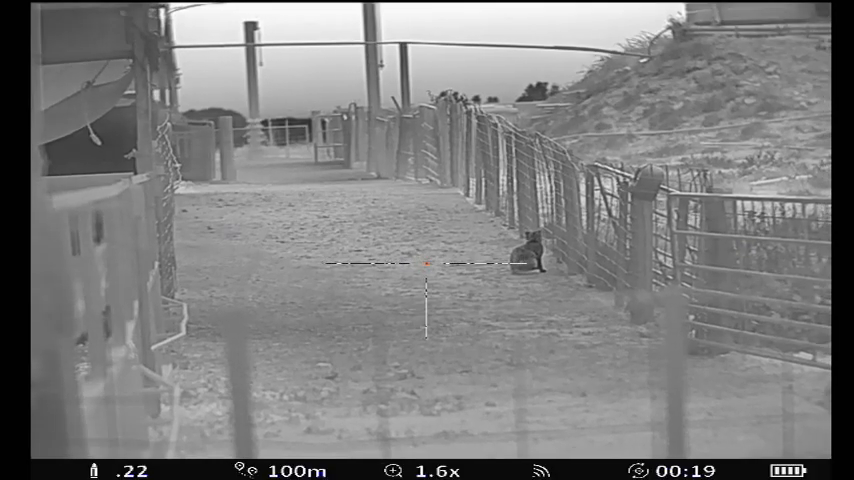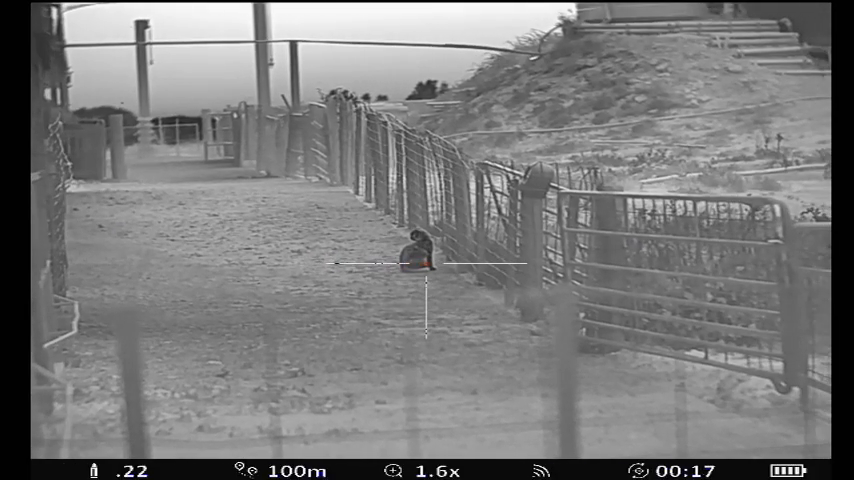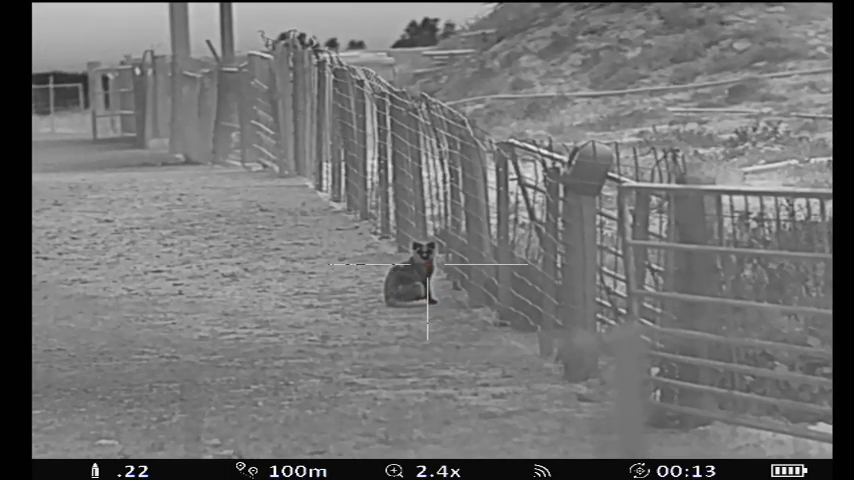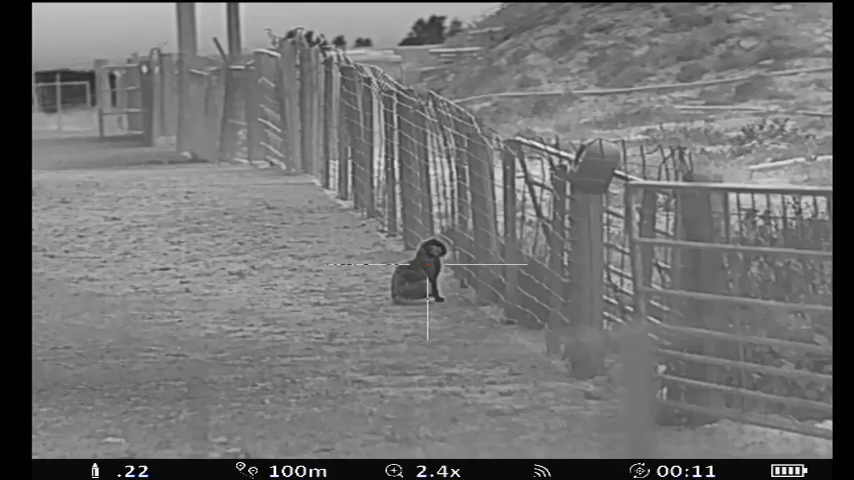The menu wheel, great idea having one button to control everything. However, it can get a little fiddly to go through all your menus to adjust what you need to do. And finally, the feature that I didn't like the most out of this scope was the fact that you had to record it to your phone.